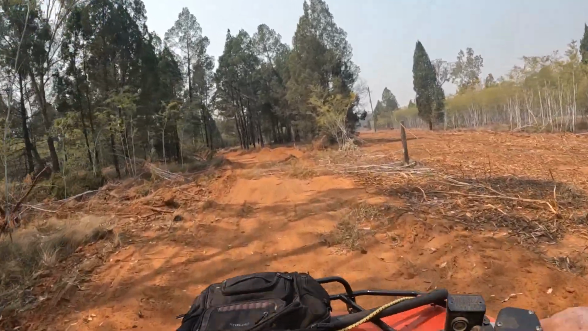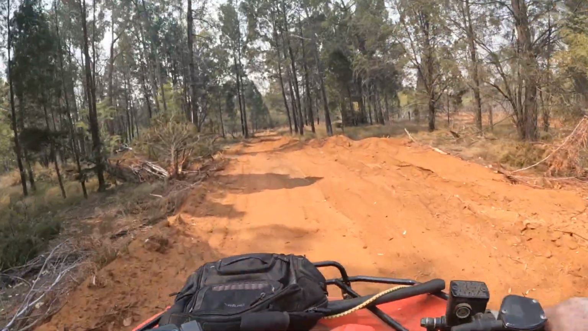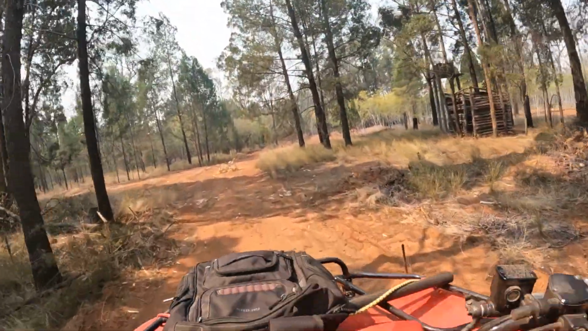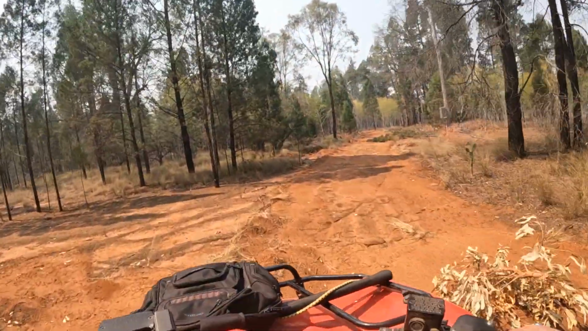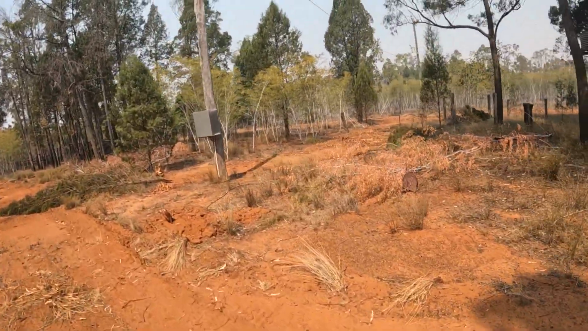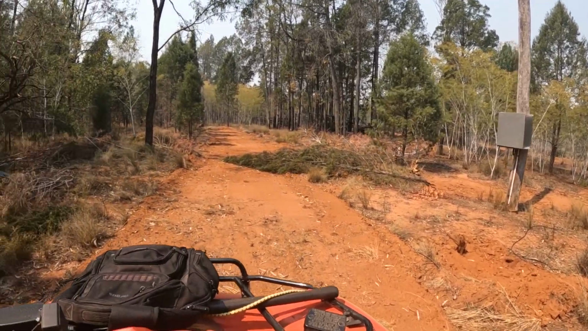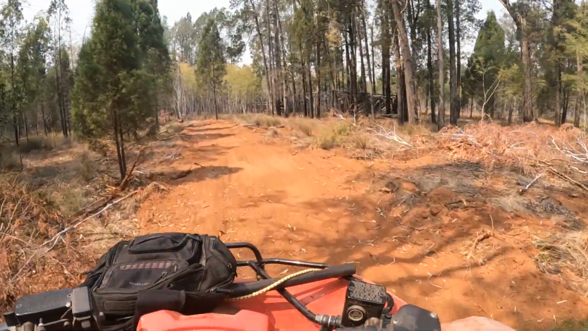So I'm just going to go up in here and have a look around, see what's going on. Ooh, what's that over there? It's a black thing over there. Could be a drum, could be a wallaby, could be a pig. That's a drum. Heaps of drums and things around here. So they did come in here. They came under here and they did under this line as well, which is the line in. Left me a few dead trees down, but that's okay.